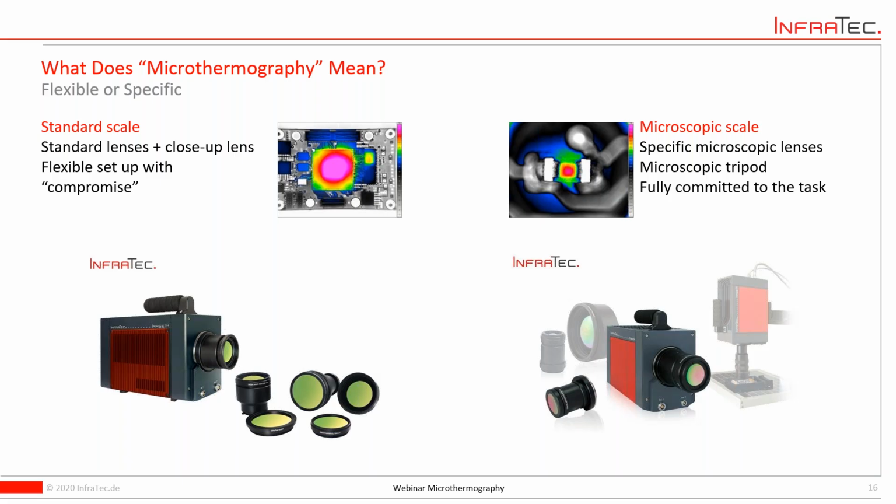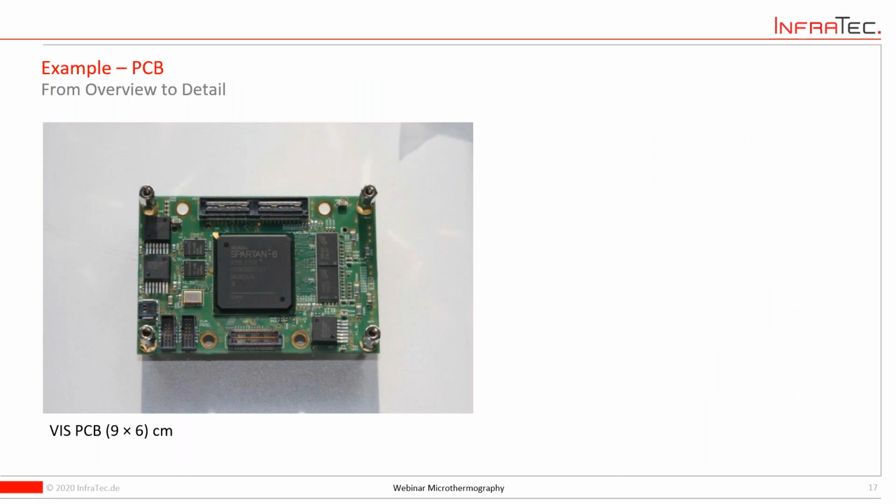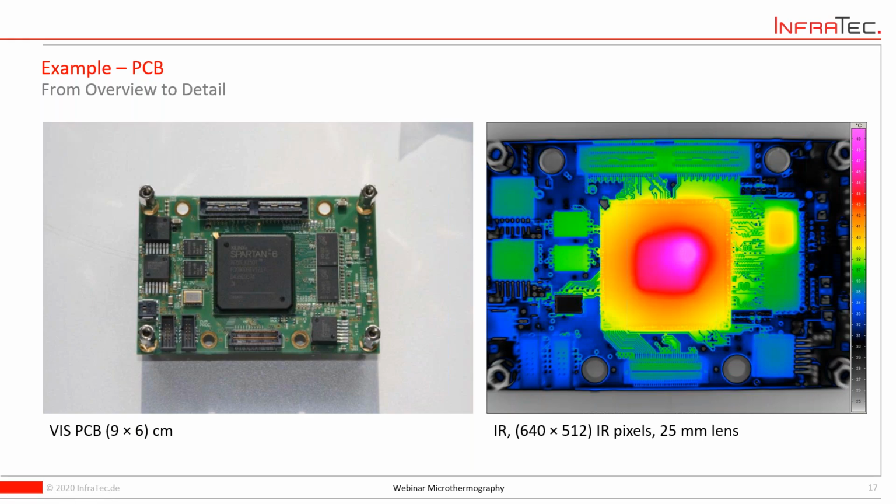To give you a little bit of perspective, let's start with the first example. What does it mean, standard lens, close-up, and microscopic lenses? Imagine this PCB board here, and we want to focus on this region a little bit. When you see this PCB board in the thermal image with a standard lens, you notice you have a good overview of the board. The field of view matches the board pretty nicely, and you see the heat distribution a little bit more in general.